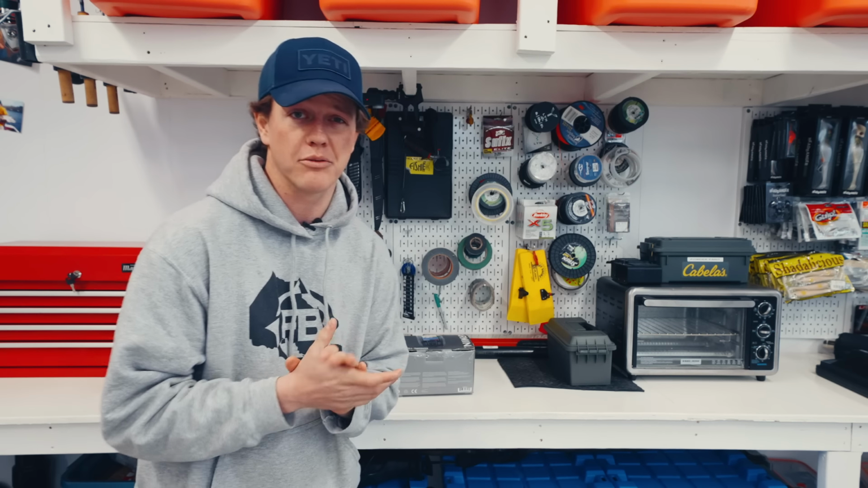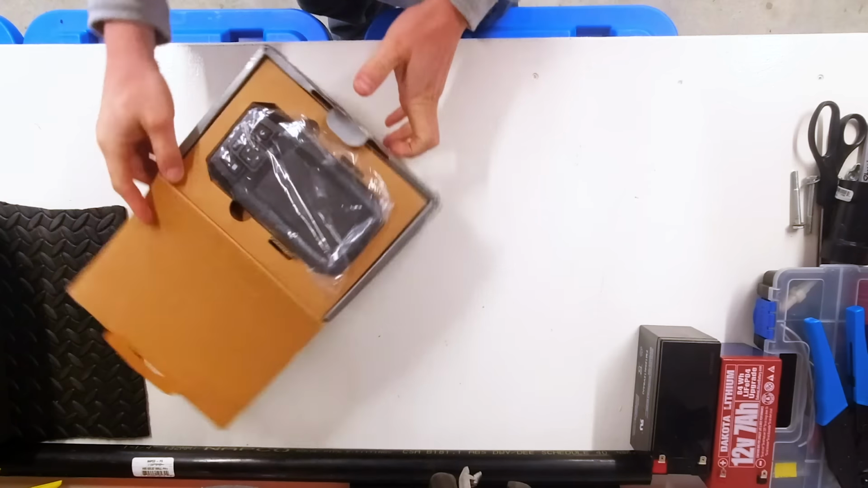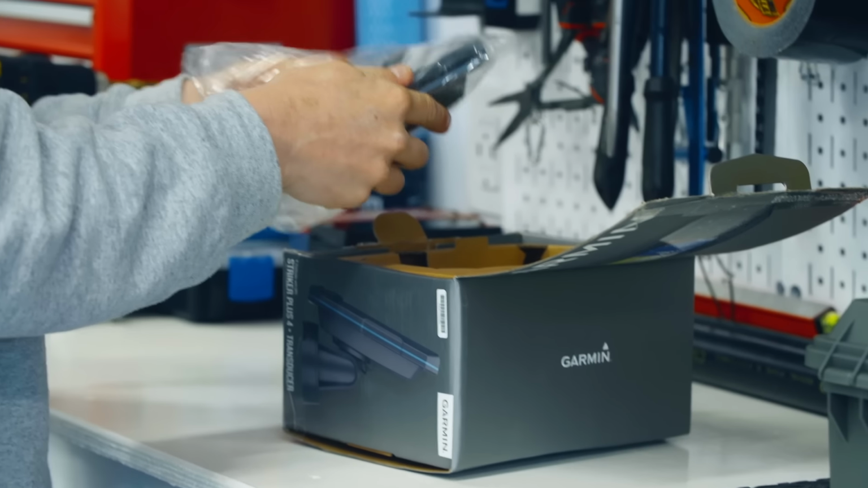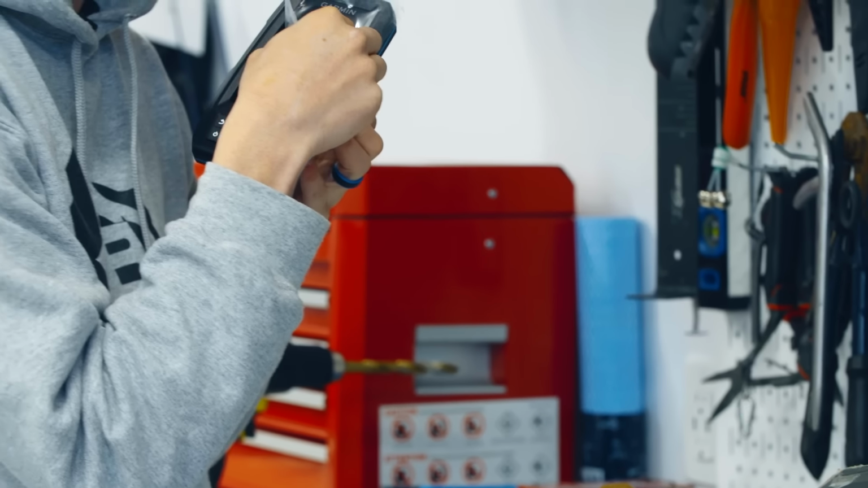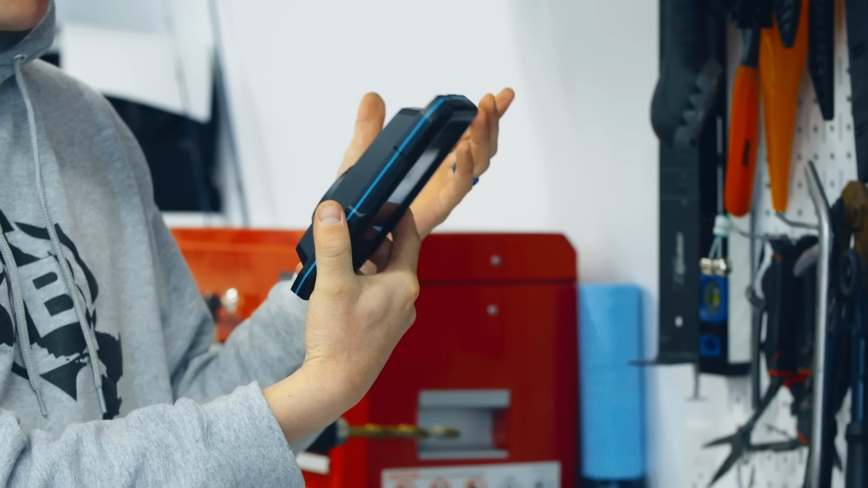I've already opened this box before, and so I kind of knew what to expect. But let's open it with you guys. Right on the top there, you have the unit, nice and small, so light. All right, you guys ready for this? Just first impressions looking at it.